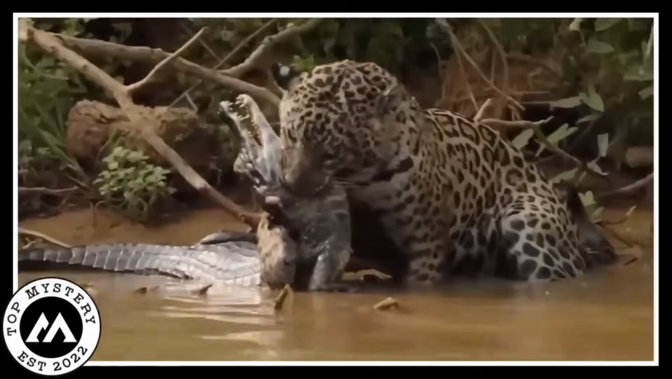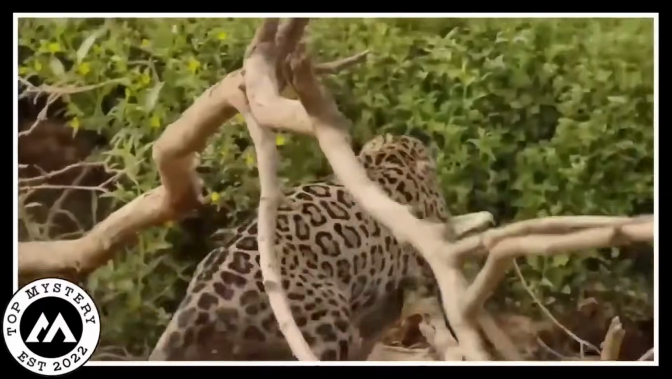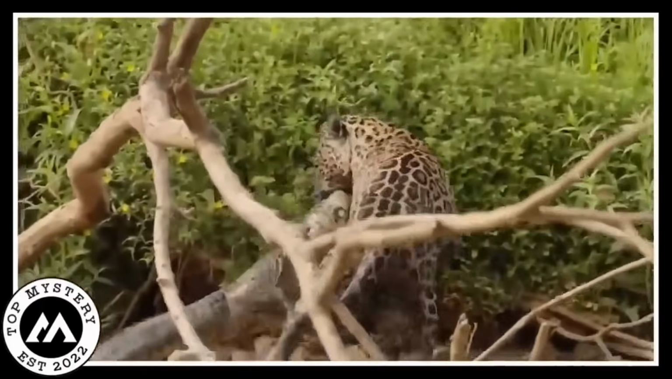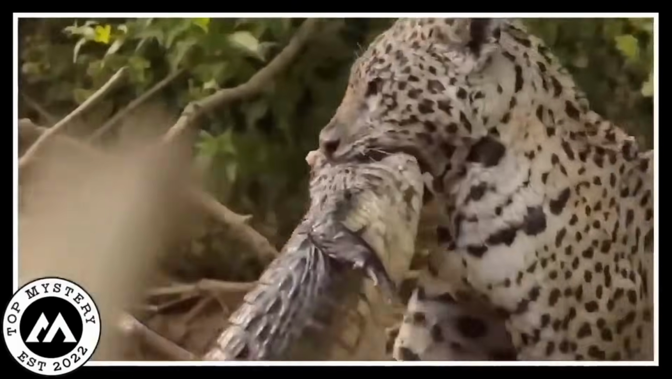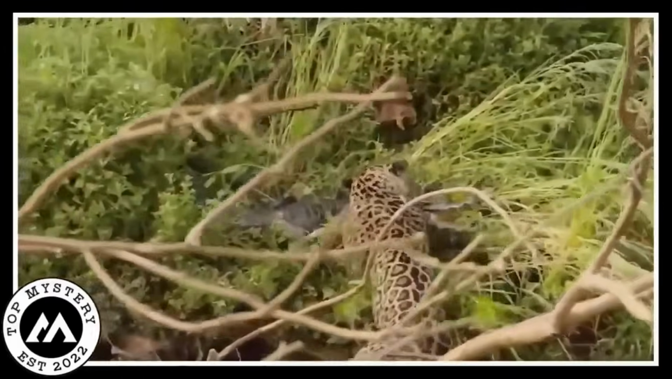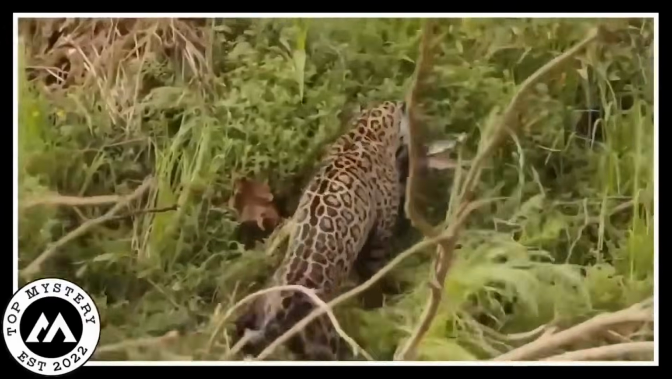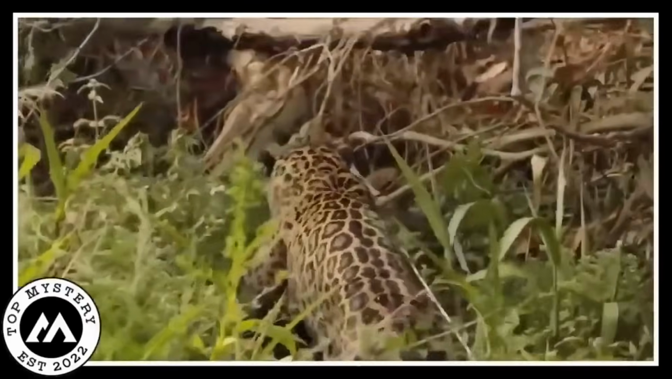Then the jaguar went into the water, hiding its plan. The jungle seemed to be holding its breath, as if nature was keeping this secret show just for itself. The jaguar, with incredible skill, caught a caiman off guard. The caiman couldn't escape, and quickly it became a part of the jaguar's mysterious act of hunting. After it was done, the jaguar disappeared into the greenery.